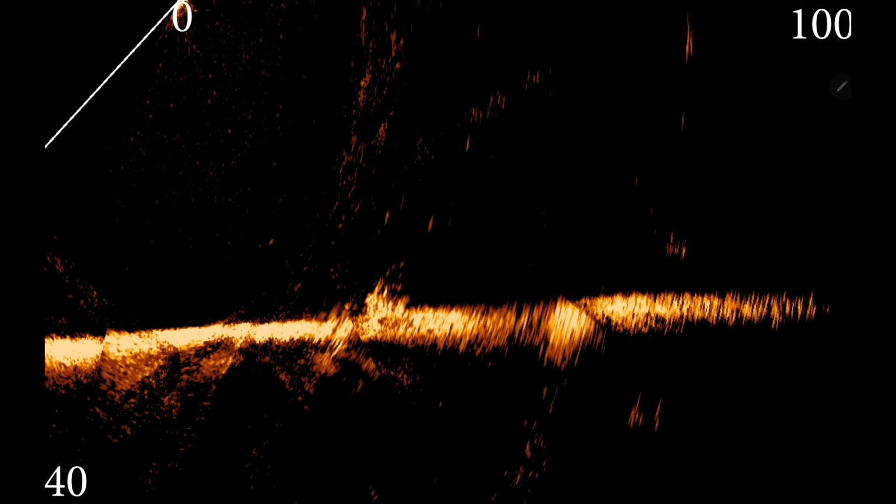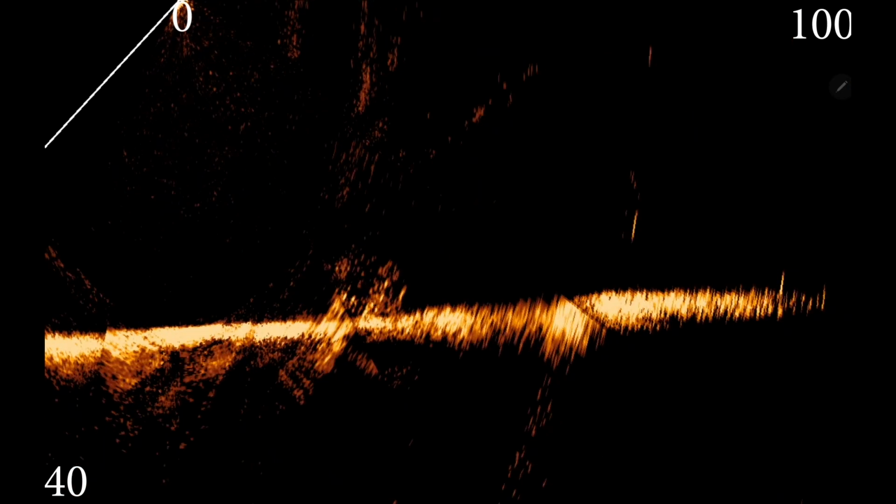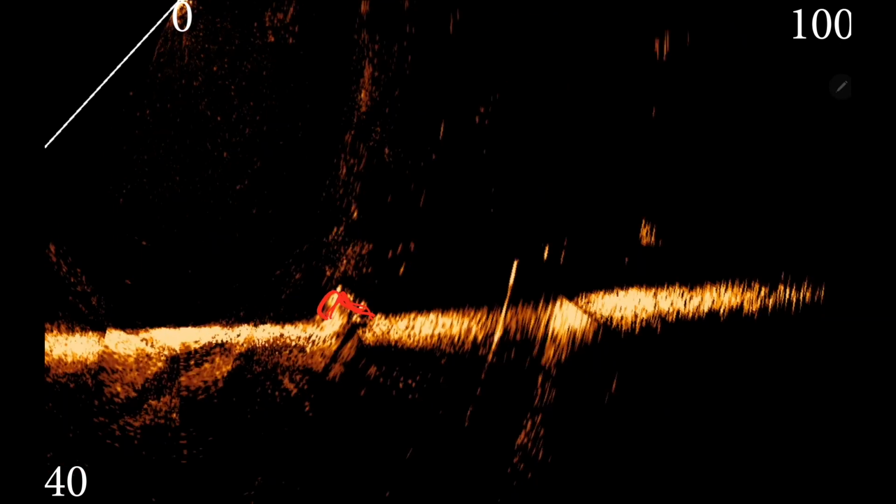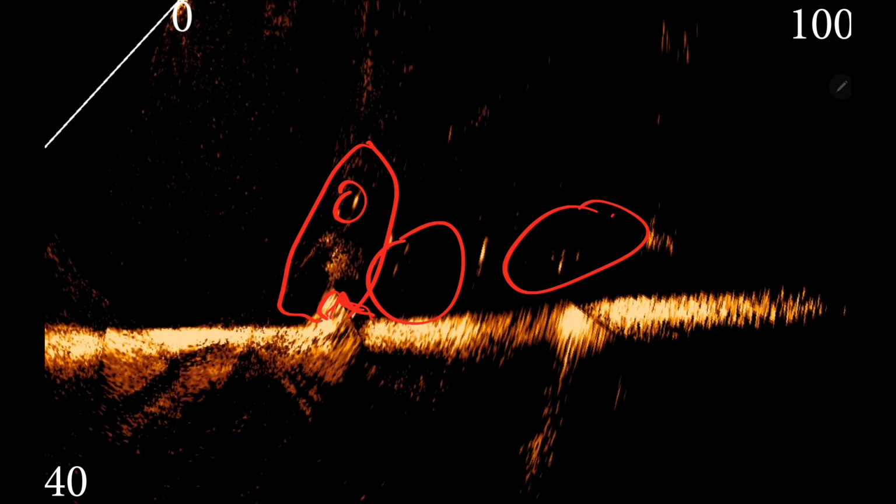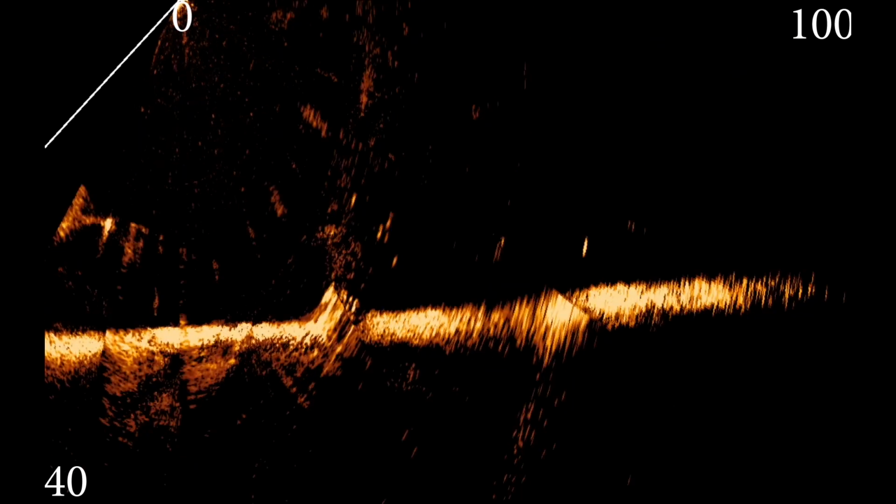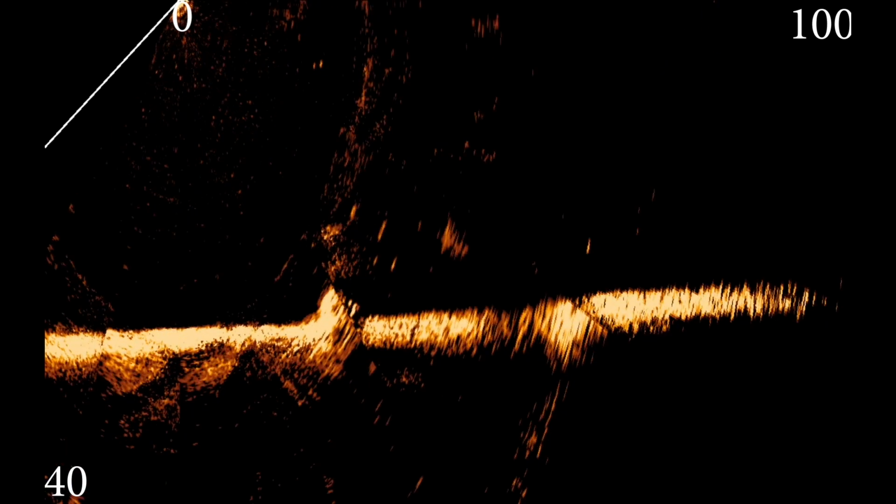Guys, this one is a little rock pile I found. I think it's a rock pile, but it's just covered in bait. Let me do my little thing. Here's my little rock pile. It's got bait all around it, and there's fish all around it. There's fish with that big school of bait. They're living on a rock, eating bait. They've got it made in the shade on that one.